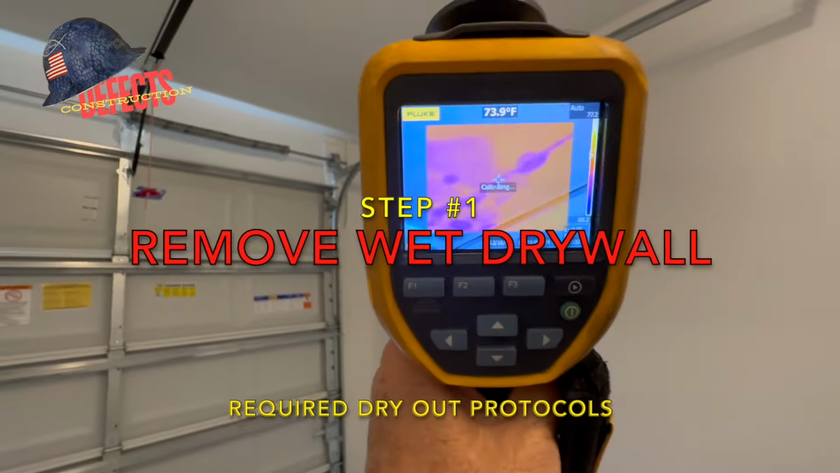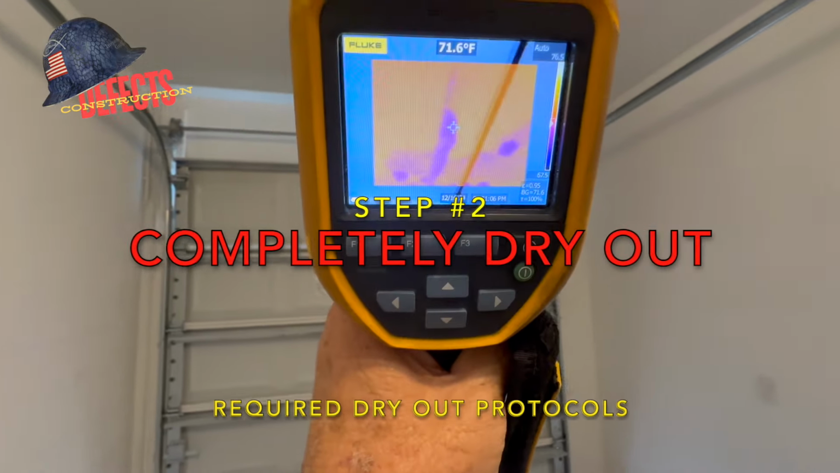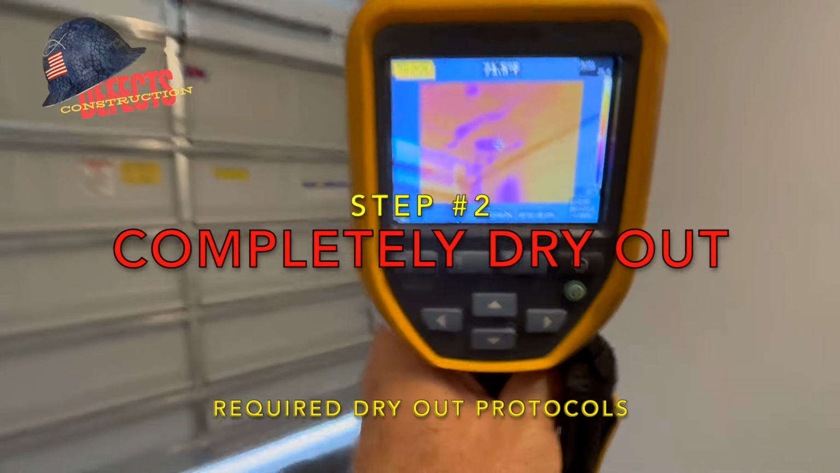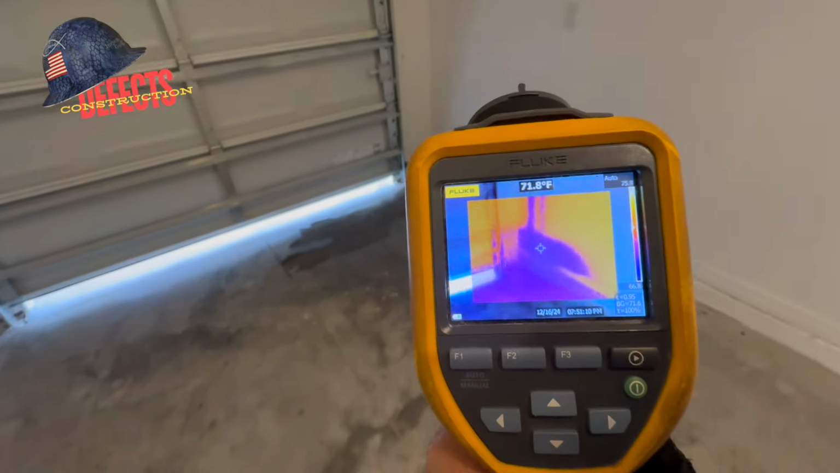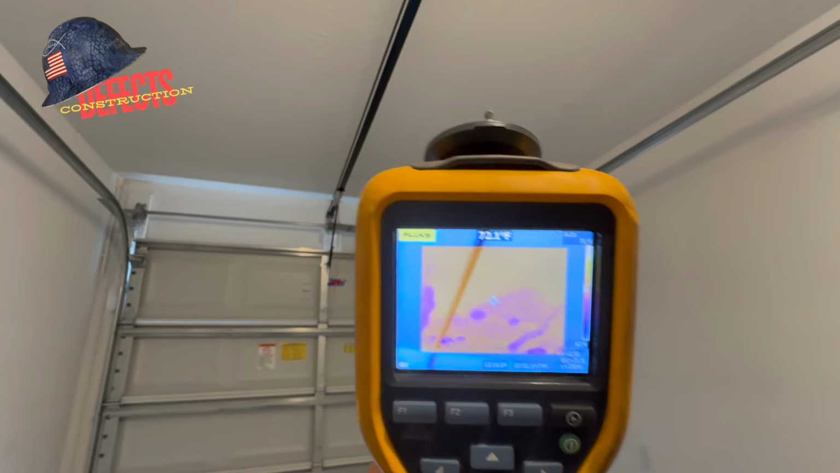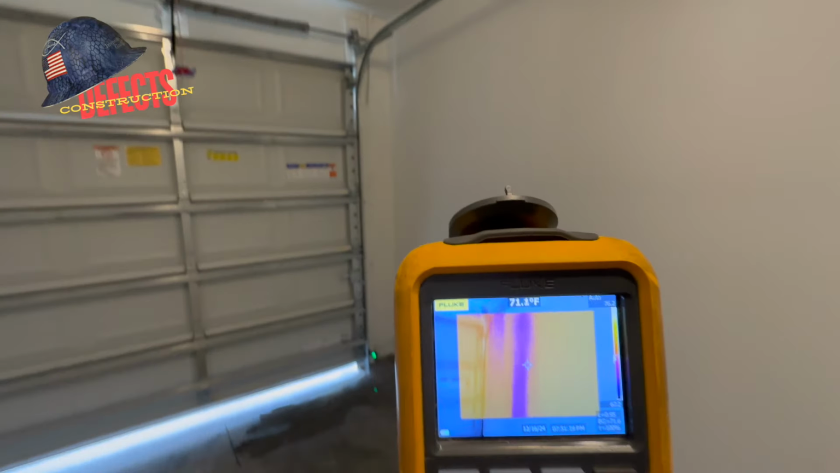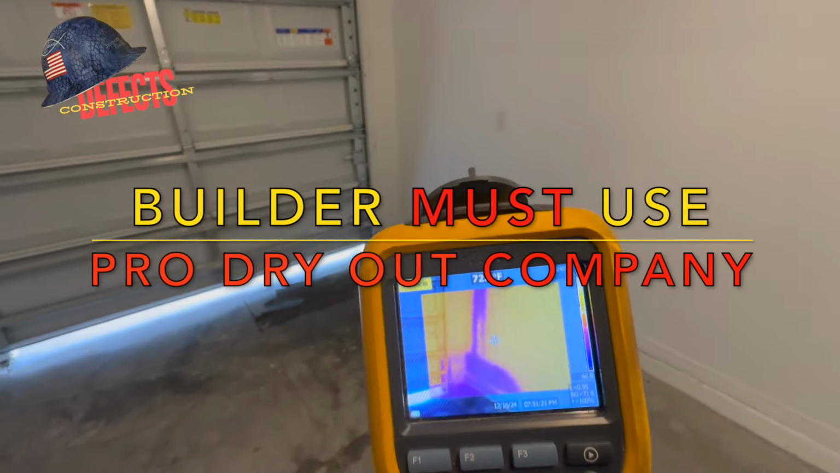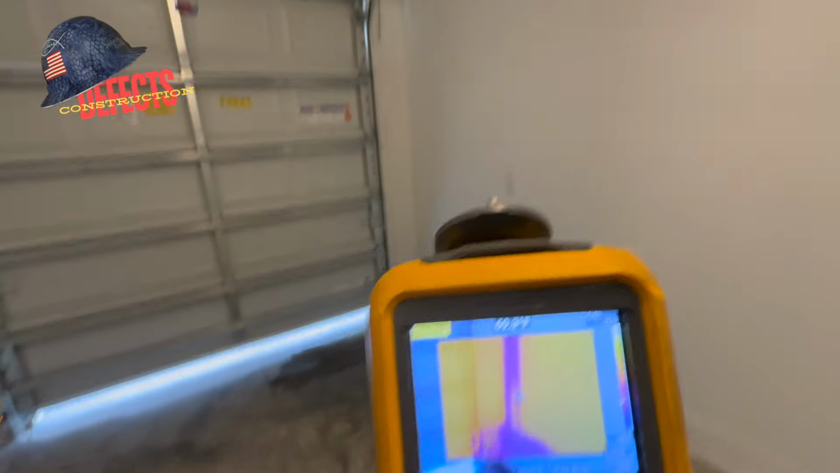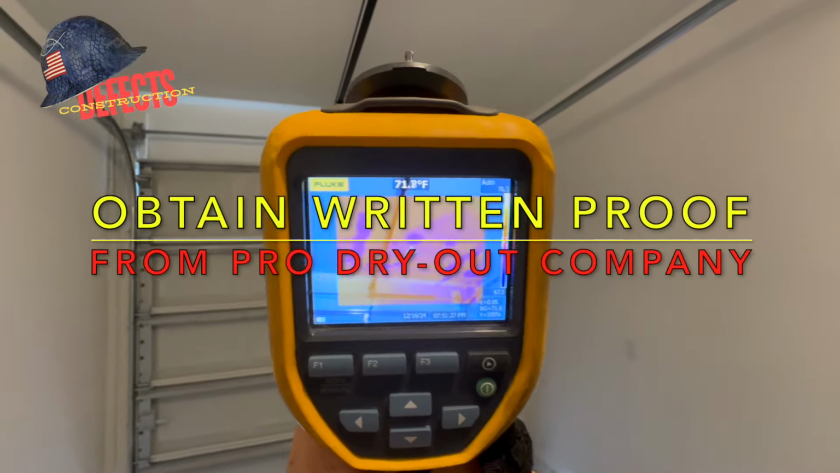no options. They have to cut the drywall out. They have to get it completely dried out. If closing has to be delayed, then that's what has to happen. Whatever the problem is, I assume it's the tub drain that's leaking into the ceiling. So the drywall will come out, and it has to be done by a water restoration company, any dry out work, and you want to get documentation and proof of that.